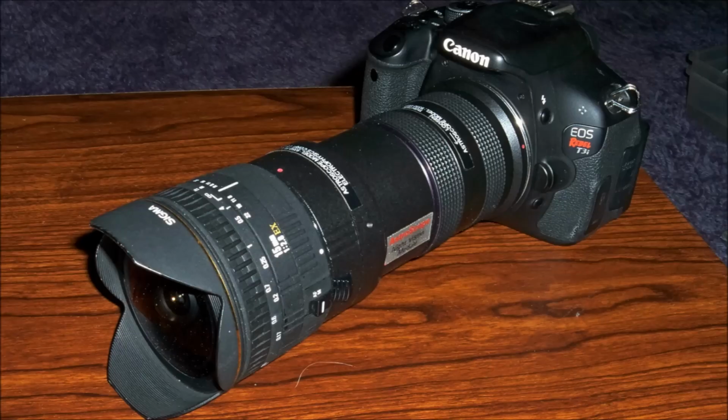This is my setup. Although this particular picture shows a T3i, I use a T1i. And it has the 15 millimeter Sigma. I actually use a Tokina wide angle zoom, which we'll see in the next picture. And here is the Tokina zoom, IF DX f2, 14 to 20. It's a really nice lens.